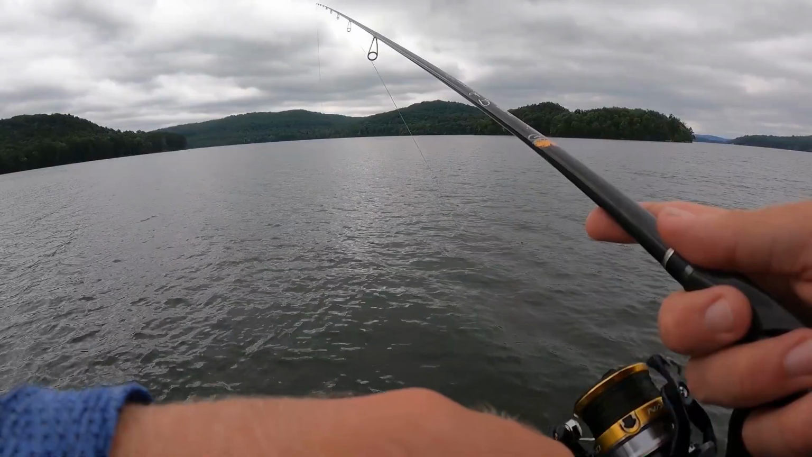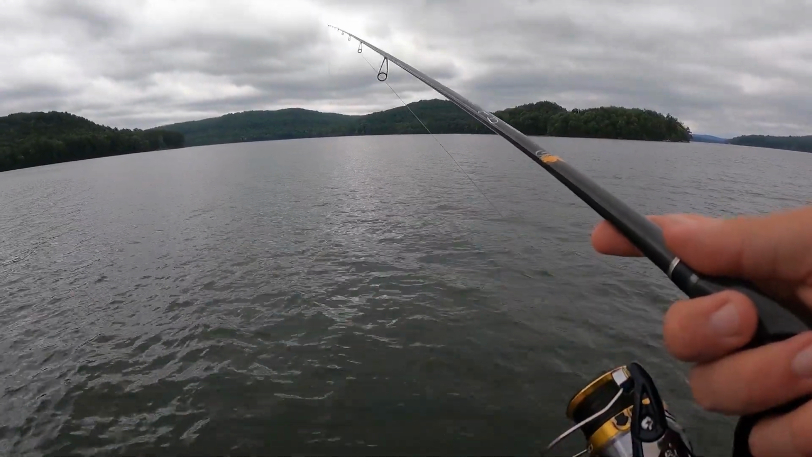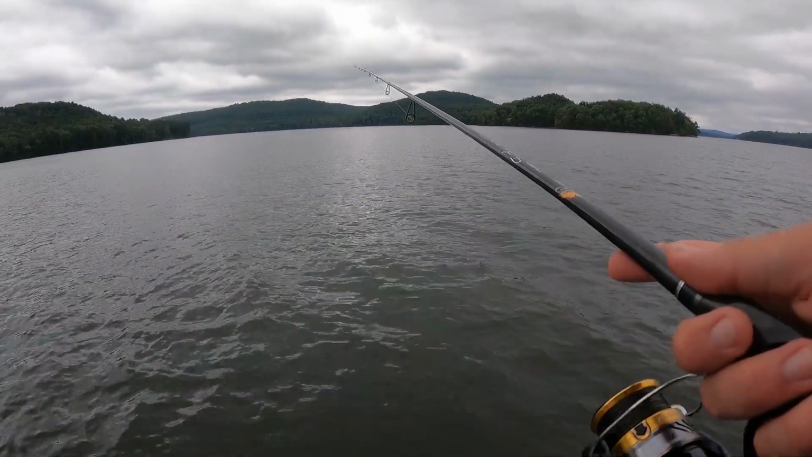I really like this rod a lot. It's a great finesse rod. It's not just good for the Ned rig, it works good for a variety of finesse techniques.